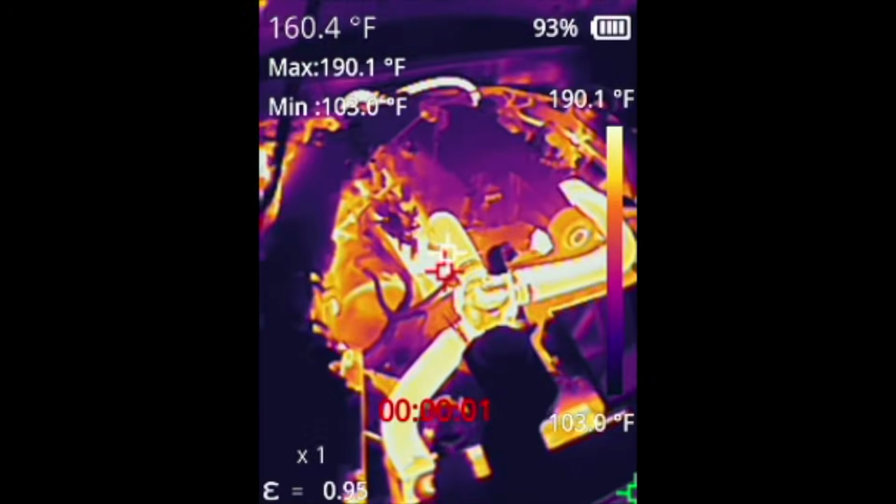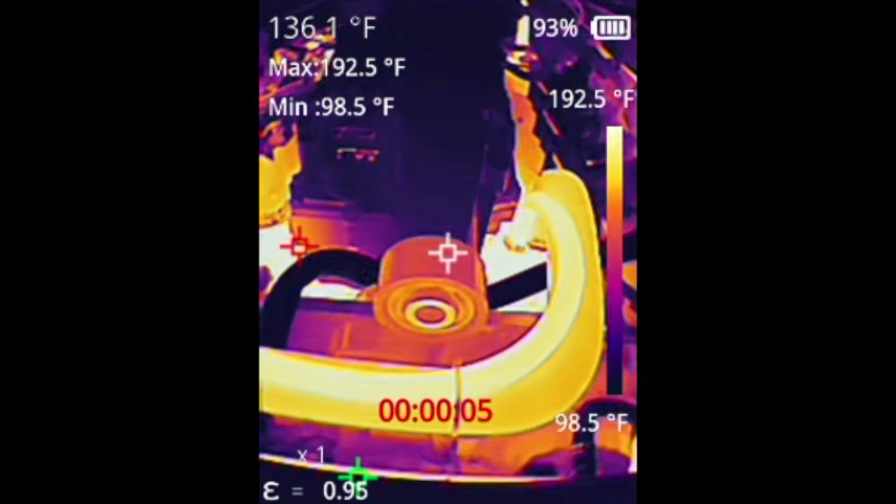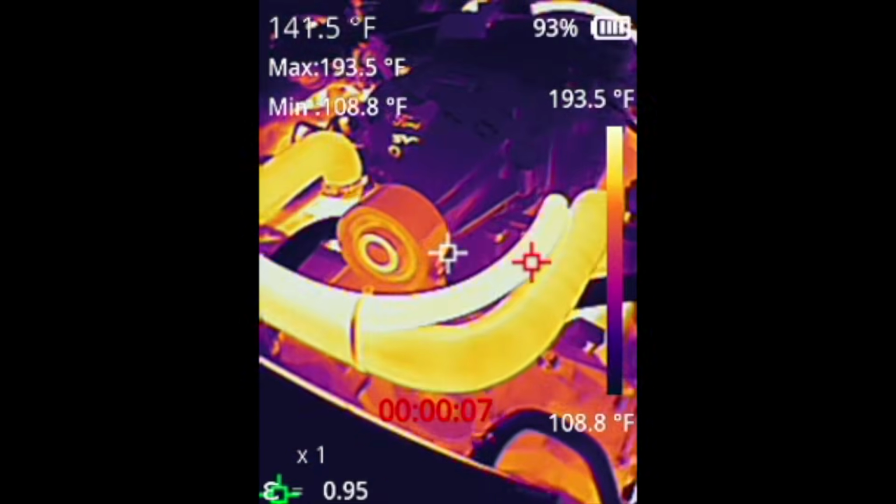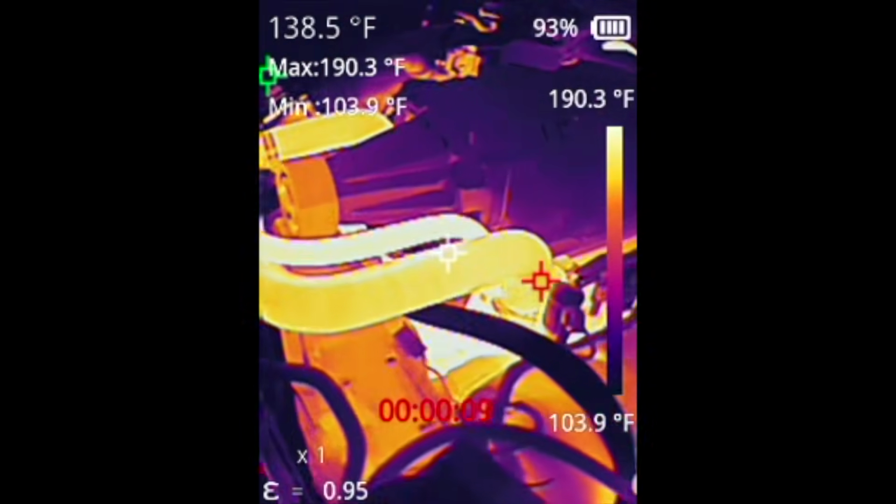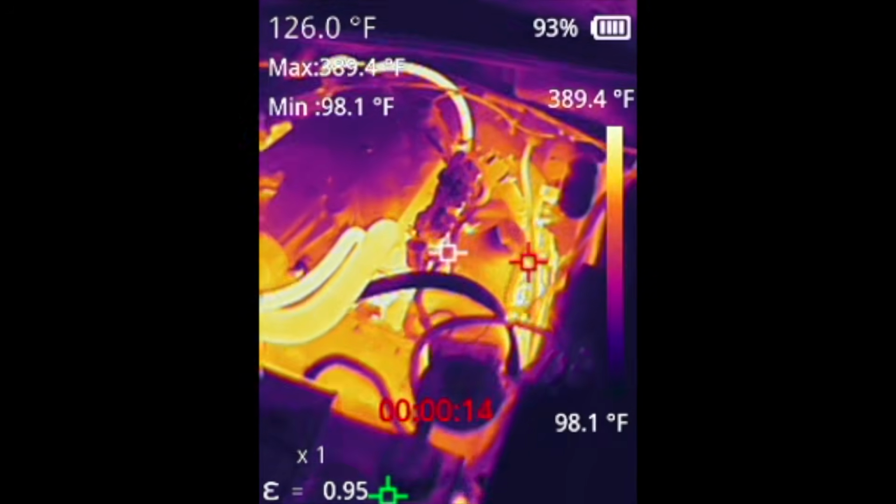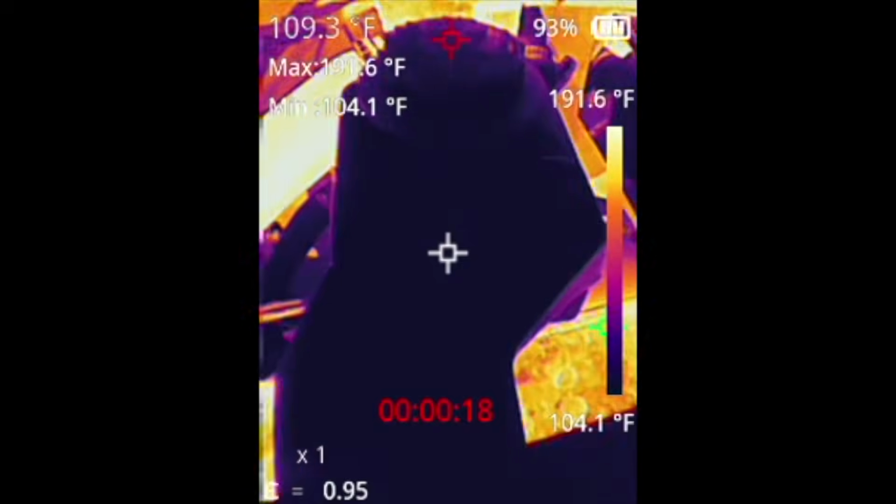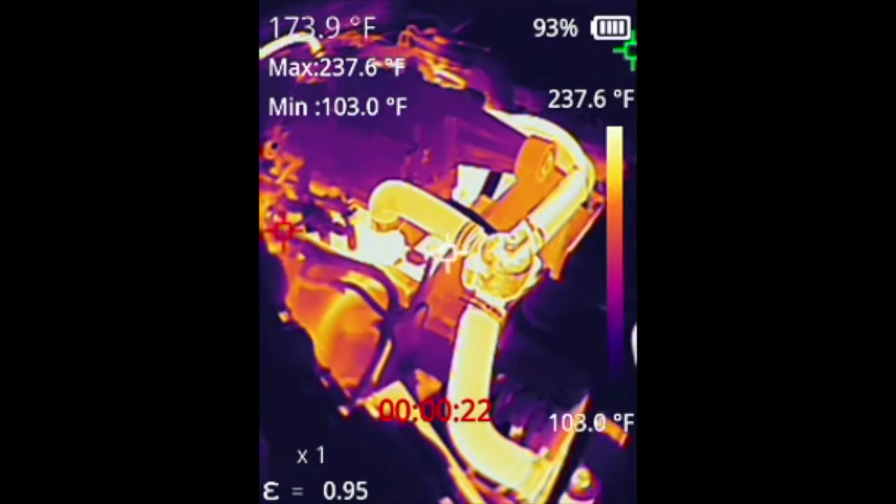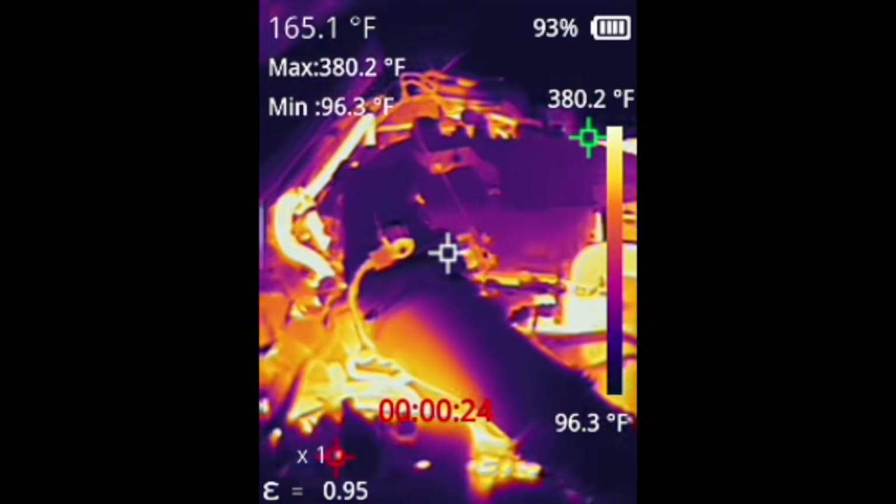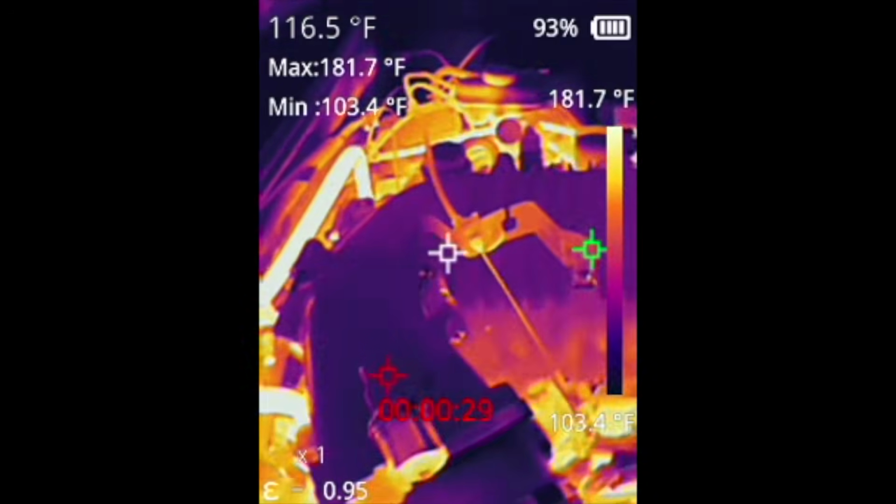So now the engine is up to operating temperature, and we're going to take the car out and we're going to drive it to a location and see how hot the supercharger is just from driving about 10 minutes. And then we're going to do a pull in the car, and then we're going to see what the temperature change is, because we know those Eatons get hot and everything. And you can see you just put your hand there on the intercooler reservoir, and you can see it's still cool in comparison to the rest of the engine.